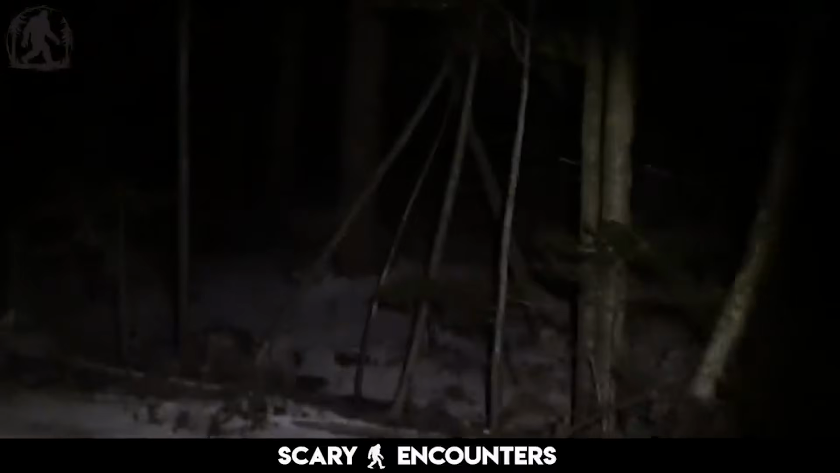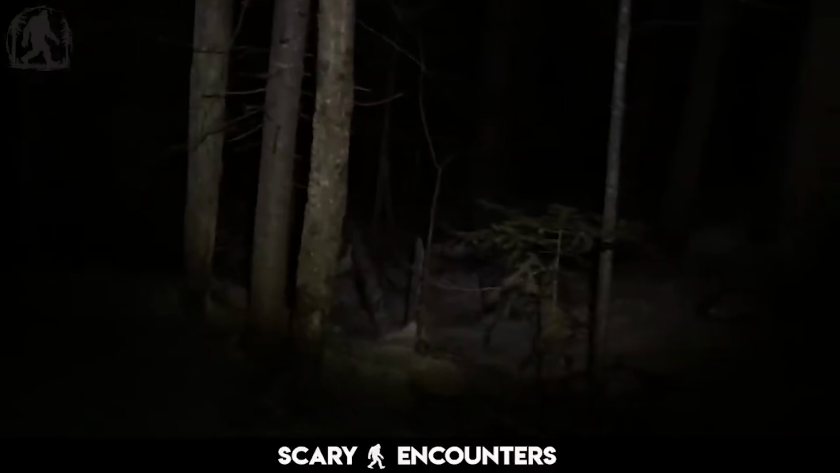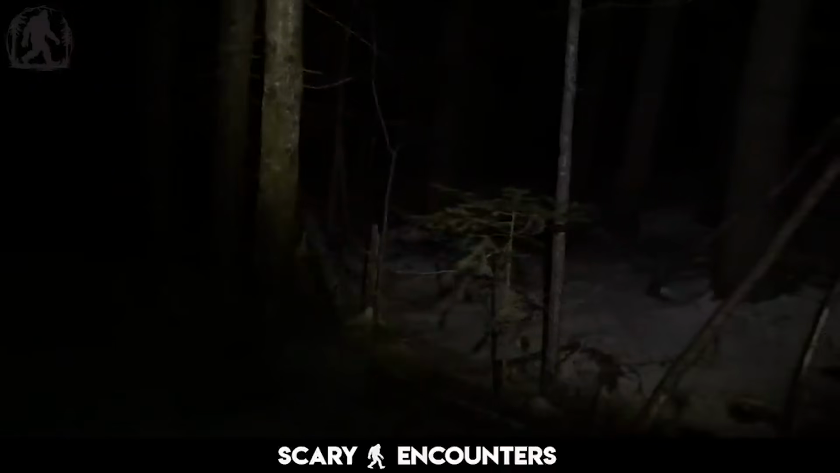The camera captures the eerie stillness of the forest, the sound of the barking echoing through the trees, creating an atmosphere thick with uncertainty. Watch closely as the sound grows louder, creating a moment that will leave you questioning what truly roams these woods. As he moves forward, the situation becomes even more unsettling.